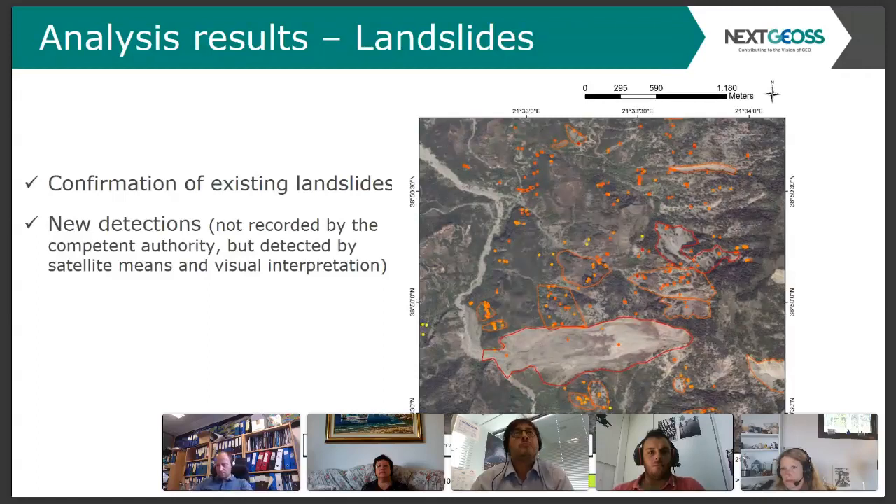Here we overlay ground velocities with in-field observation, and we can use this info on the one hand to confirm existing landslides, and on the other hand to make new detections that were not recorded by the relevant authorities.